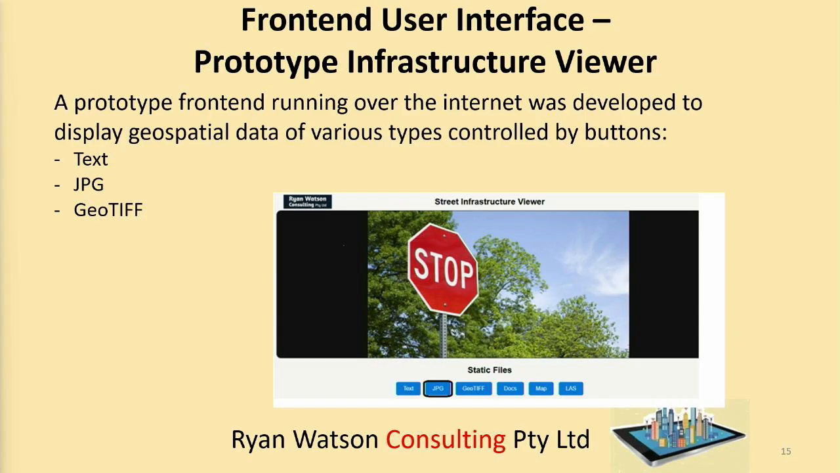The front-end user interface, which I said we've developed to basically show people that we're doing something, is a prototype infrastructure viewer, which runs over the internet. We've demonstrated to people, they just log onto their browser and they can check out these things. You can click on those buttons. This is a button labelled JPG, and you can either get that file from your own system, or get it from the server. Text, GeoTIFF, they're some of the things that can be served.